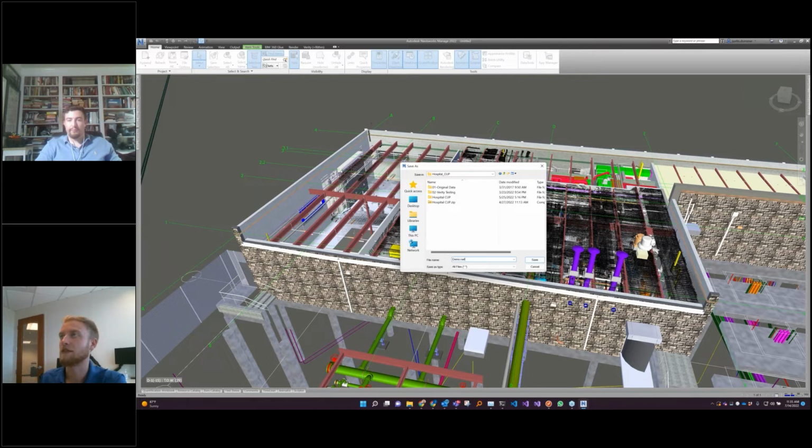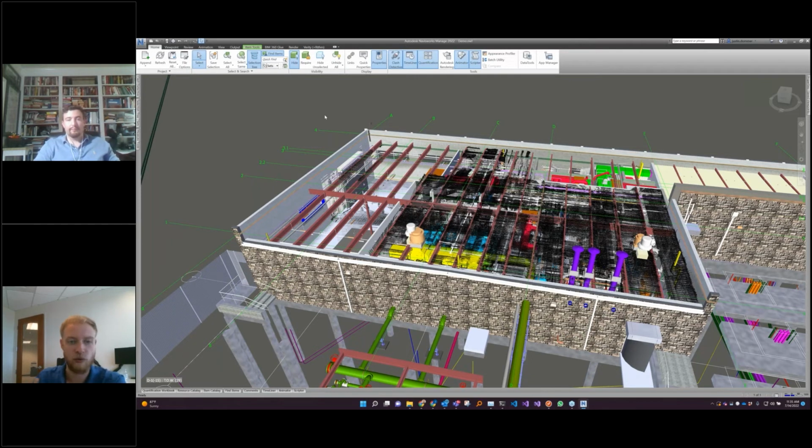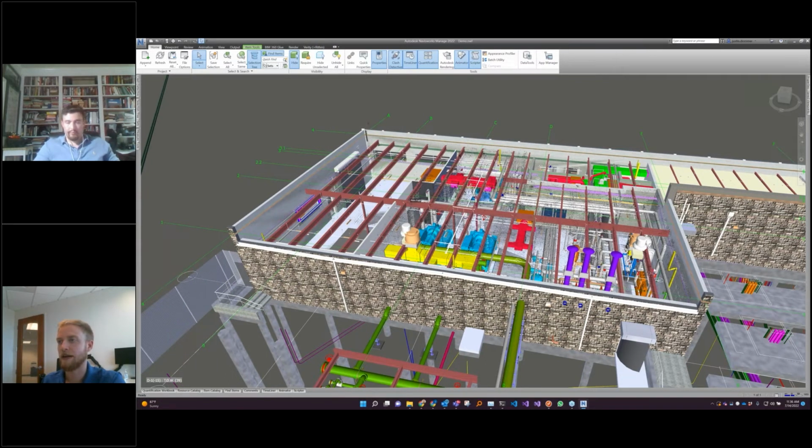There we go. And so now it's saved as the project, and then if I close this, then it will open everything up. Some things to look at. So there's some different ways that we can set this up and add value for the project.